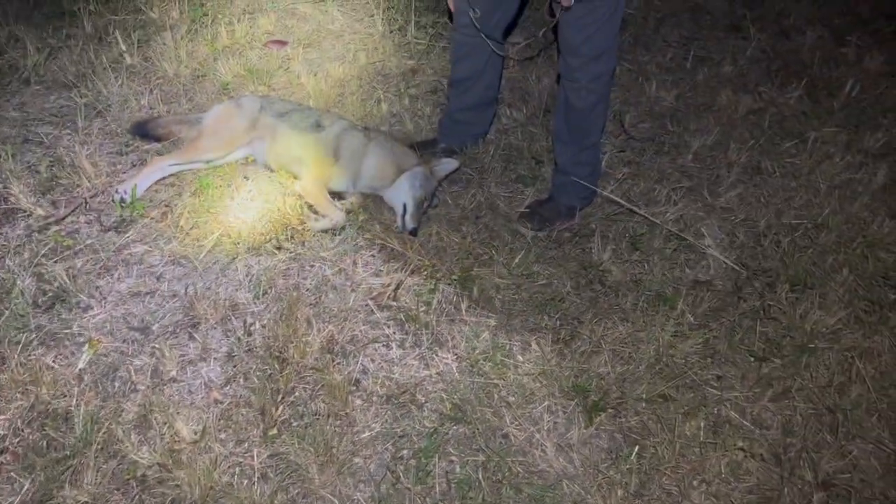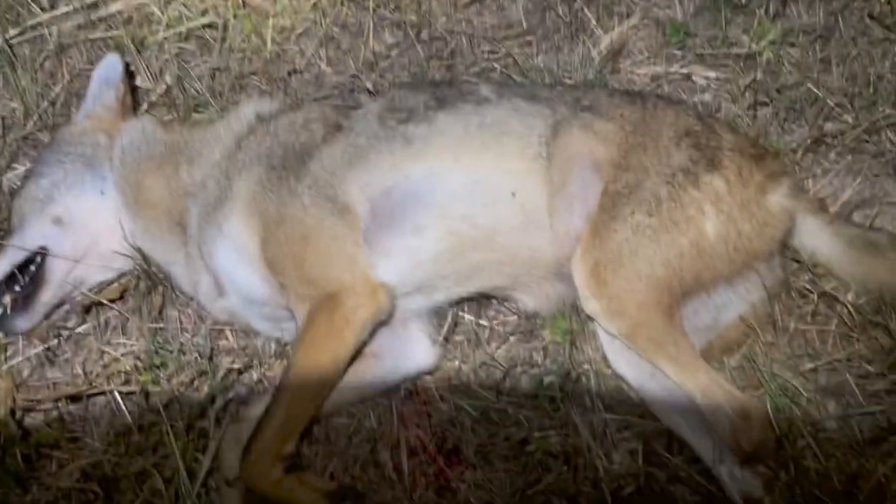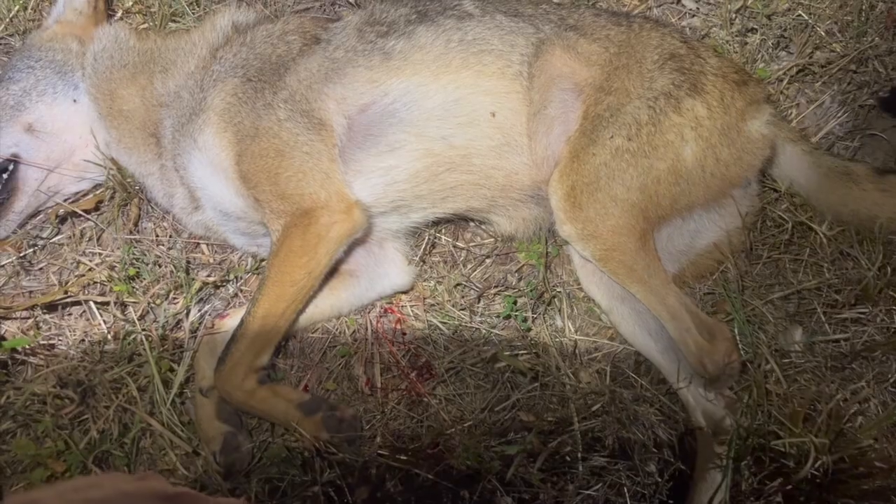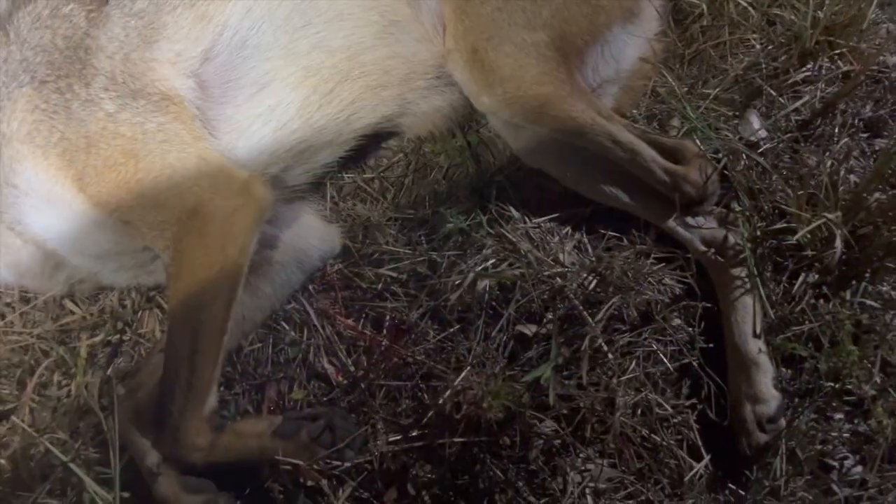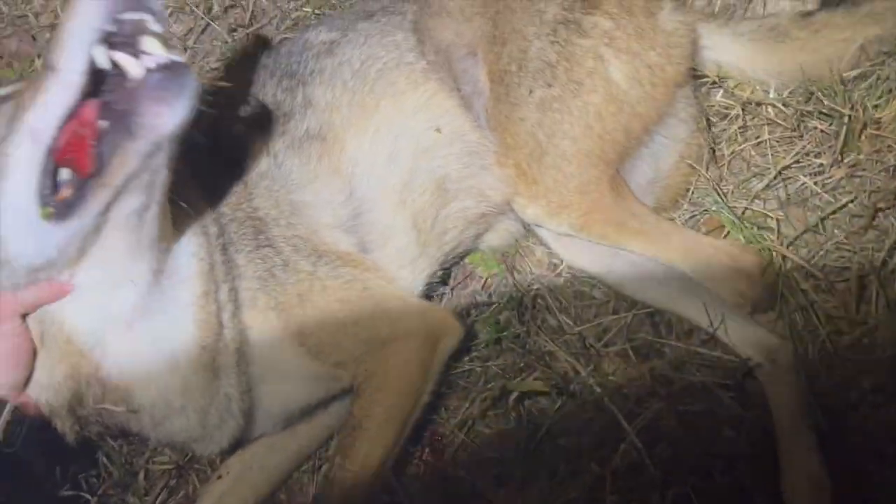I mean, just big coyotes. And when they look big in the thermals coming up here, you can tell these are probably the most dominant dogs here. I mean, just a big old head on that dude.